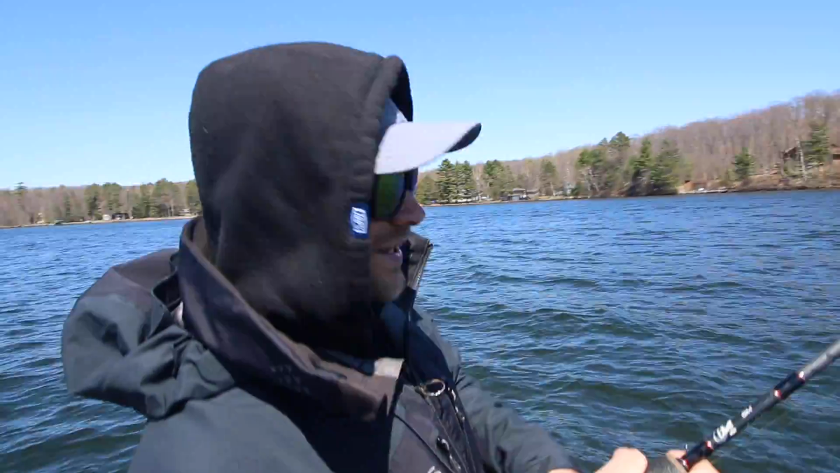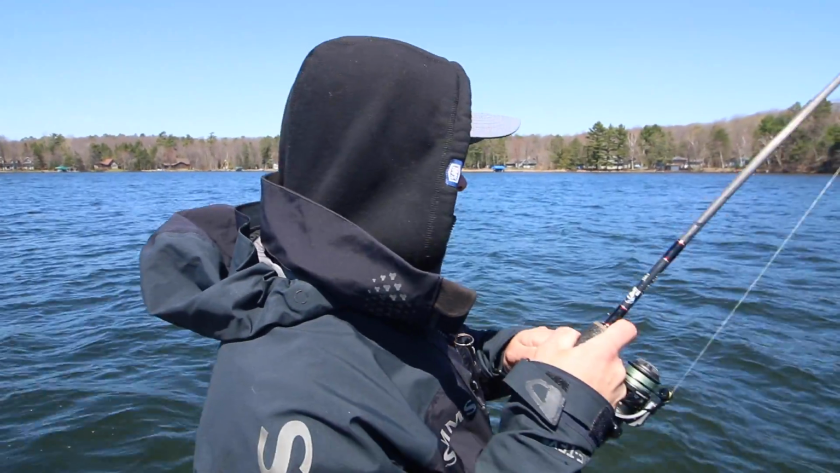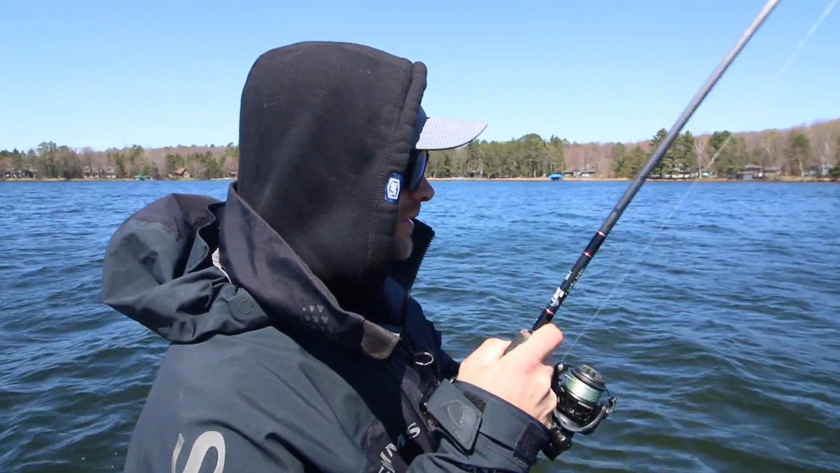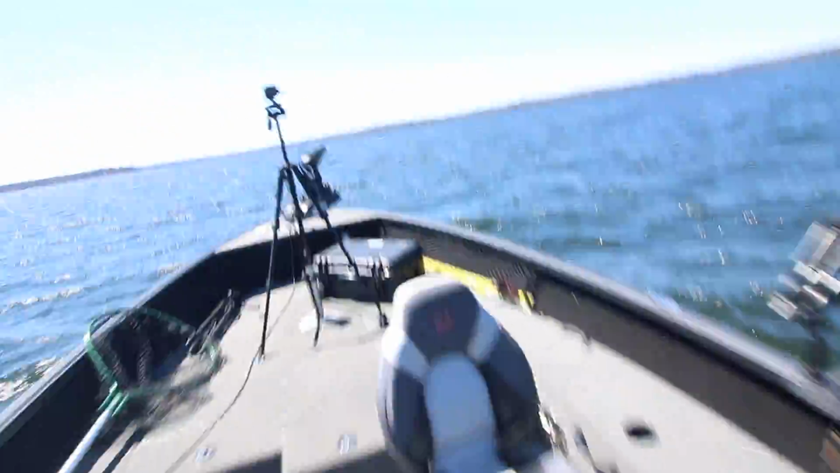All right, next cast, and I got another one. This one could be a little nicer. It's a walleye. I think it is a nice walleye. Real nice one. Want to grab a net? I'll scoop him for you.